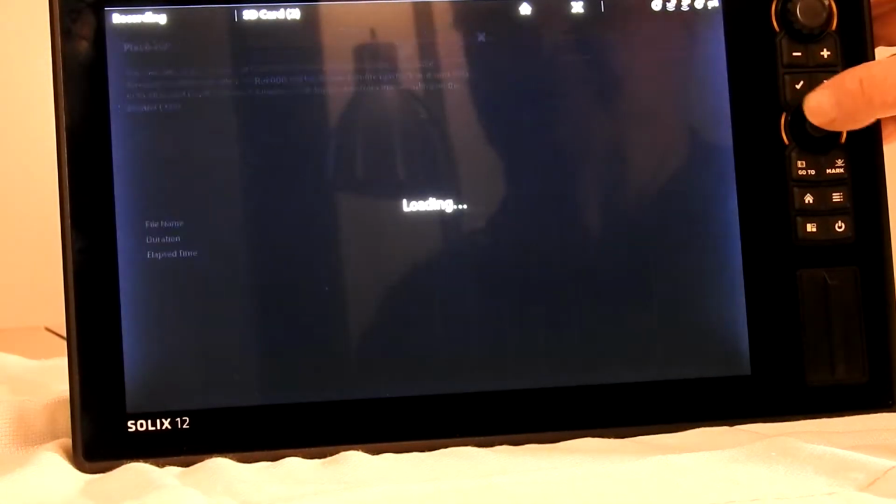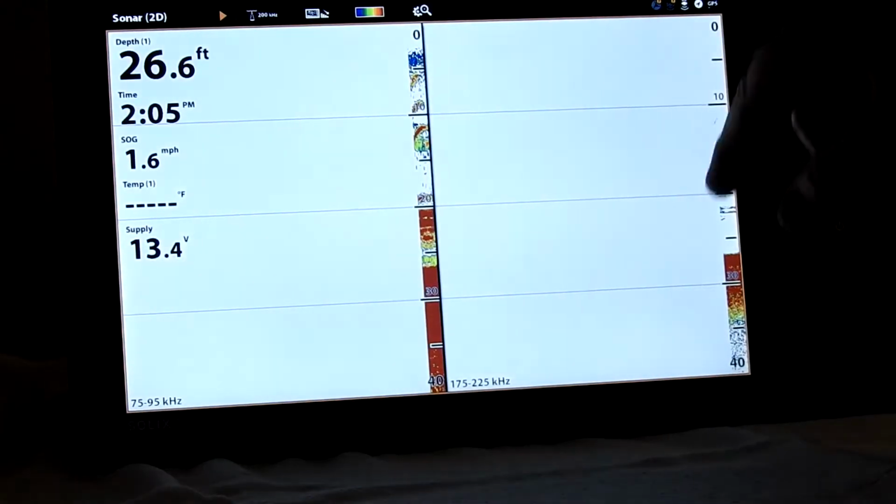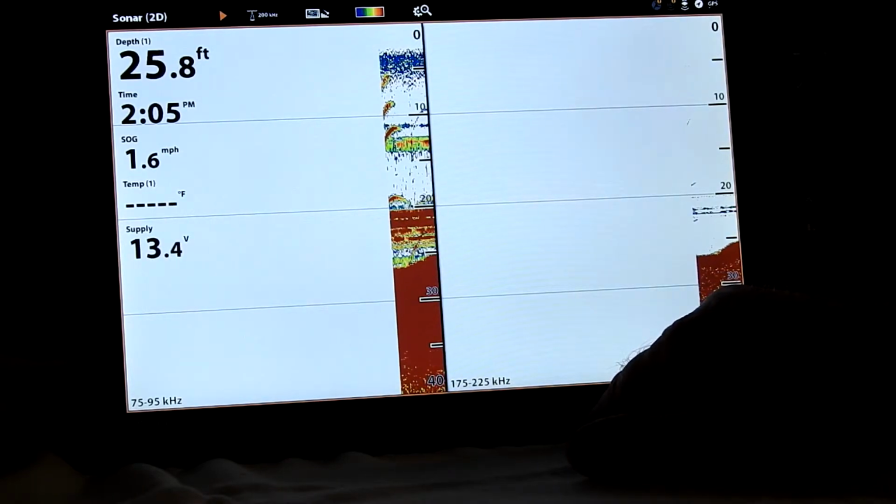We'll do it this way. And then we'll start it. So we're starting our recording right now. And here we go. This is probably my favorite screen to fish for kokanee.